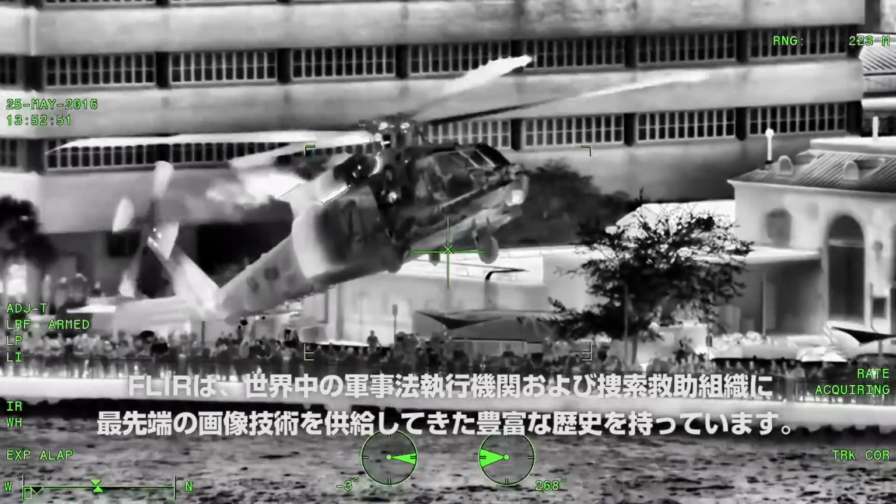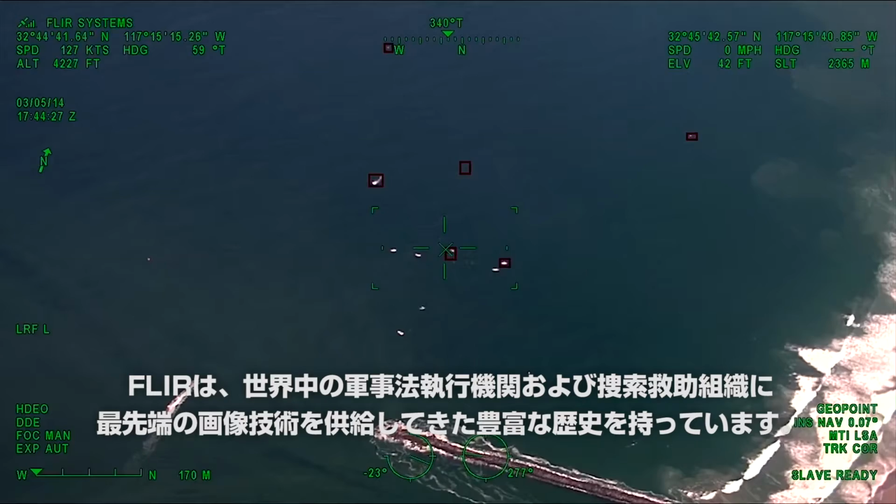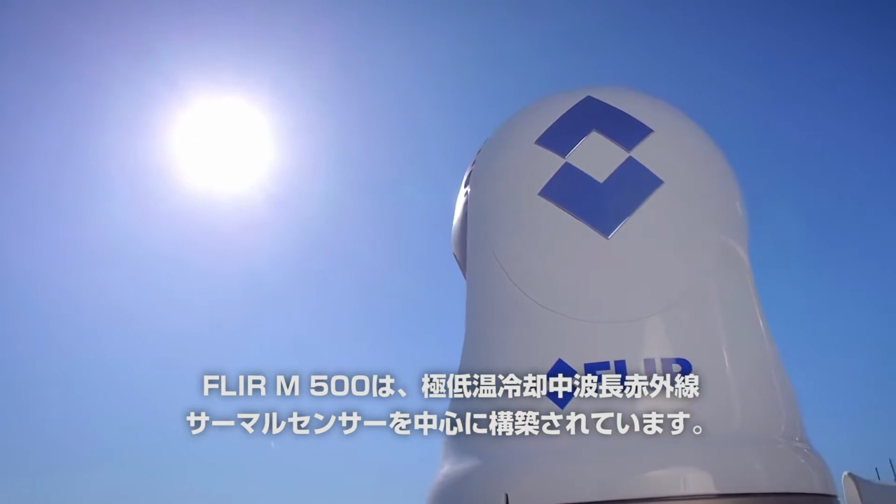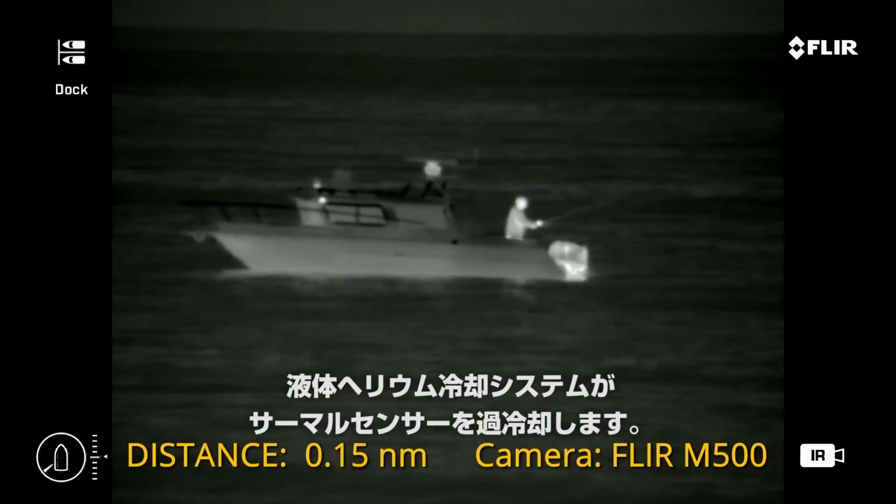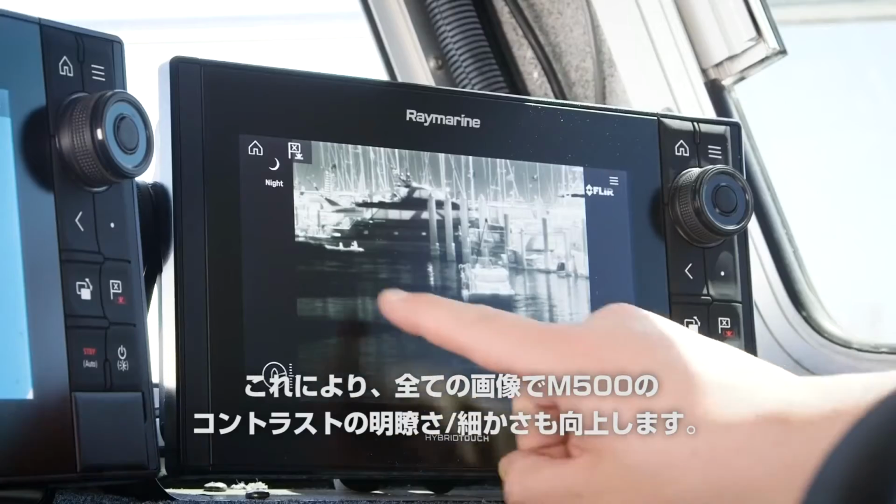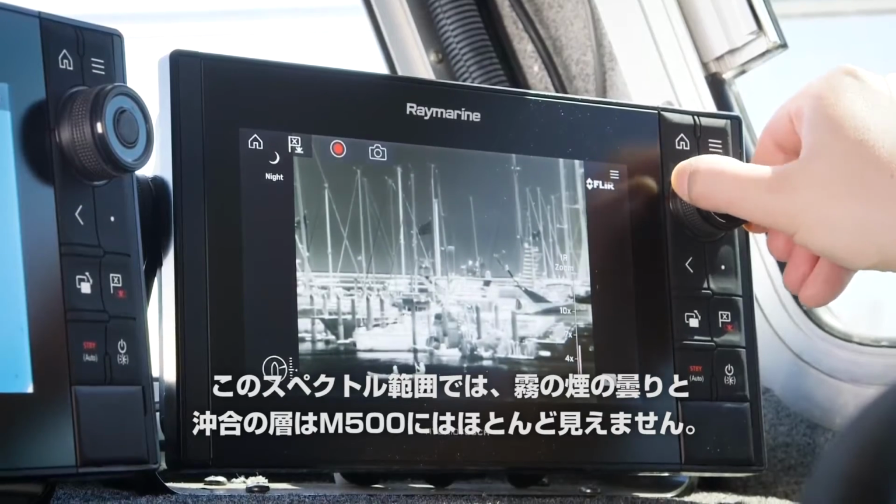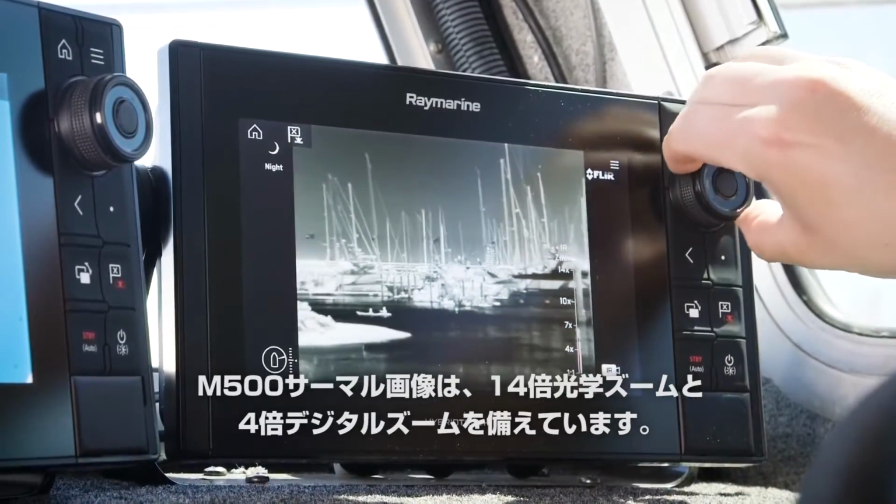Flir has a rich history of supplying cutting-edge imaging technology to military, law enforcement, and search and rescue organizations around the world. The Flir M500 is built around a cryogenically cooled mid-wave infrared thermal sensor. A liquid helium cooling system super chills the thermal sensor, resulting in twice the sensitivity of uncooled systems. This also gives the M500 enhanced contrast, clarity, and detail in every image. Fog, smoke, haze, and offshore layer are nearly invisible to the M500 in this spectral range.